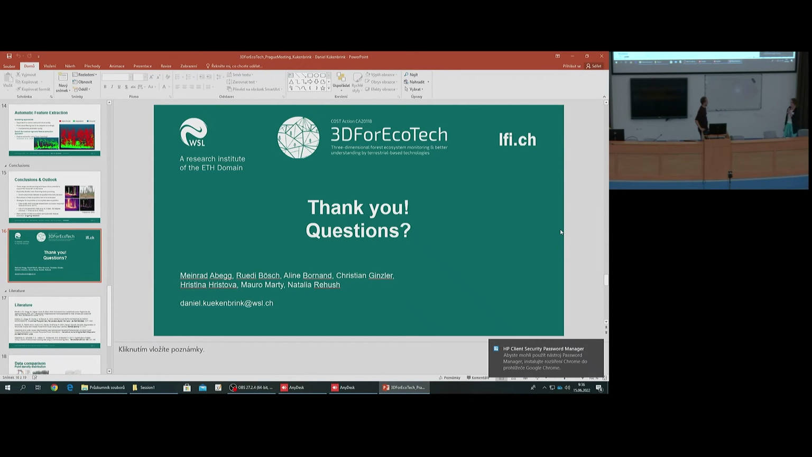Yeah, thanks. And I'm sure any of the 3D point clouds would provide probably more reliable estimates than an expert. Well, I guess it depends on the forest. Okay.